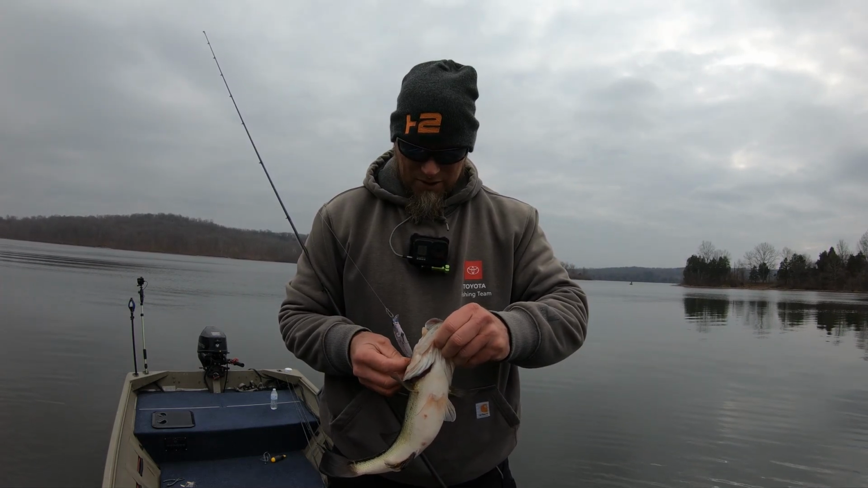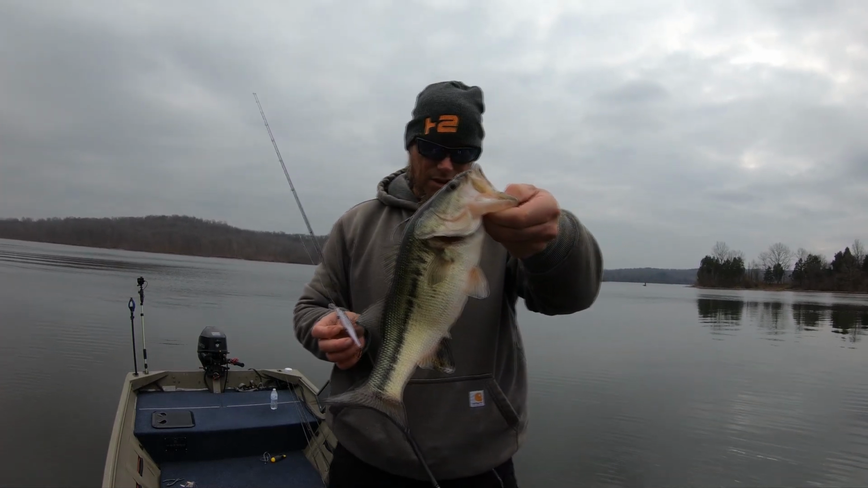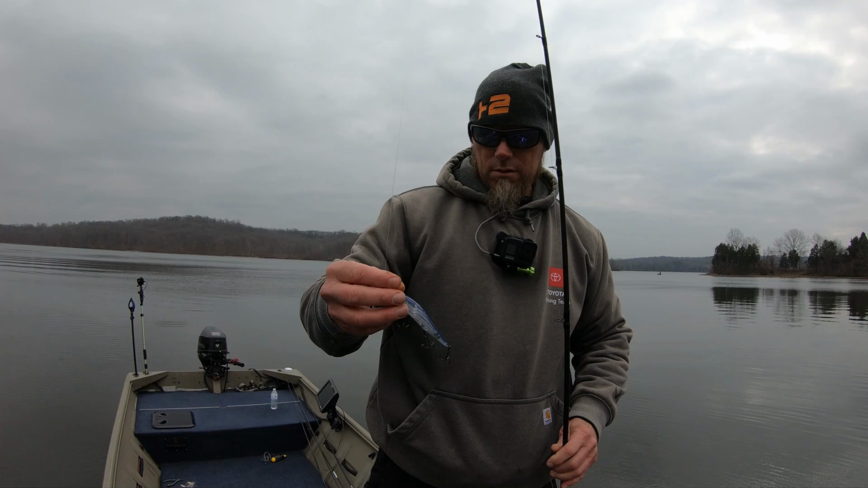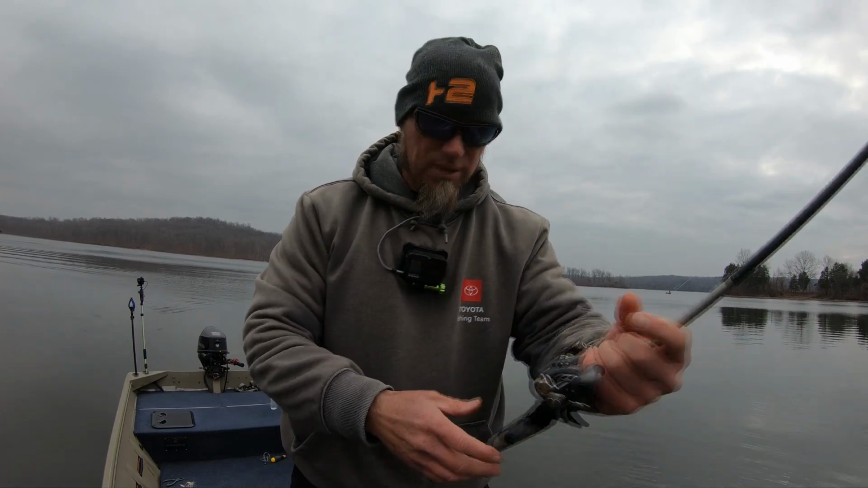That was an open water fish. Wasn't really relating to anything. It's a fat sucker too. Nice. So this thing gets down there about that 5 and 6 foot zone. That was cool. That fish totally tracked that. We'll change up. We're gonna try another one.